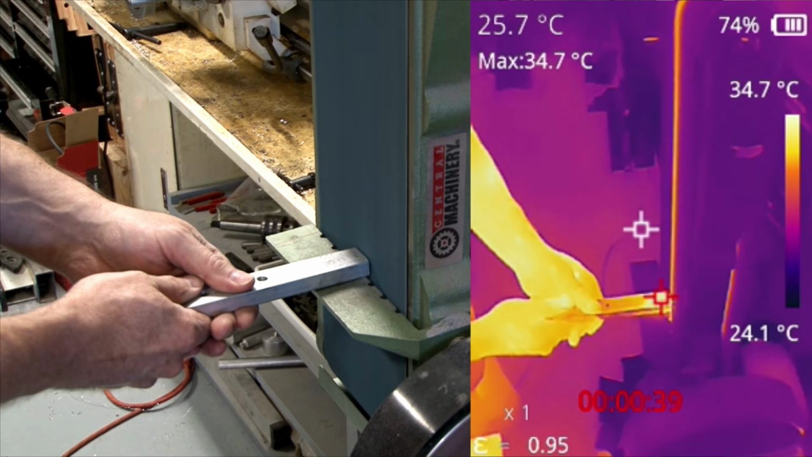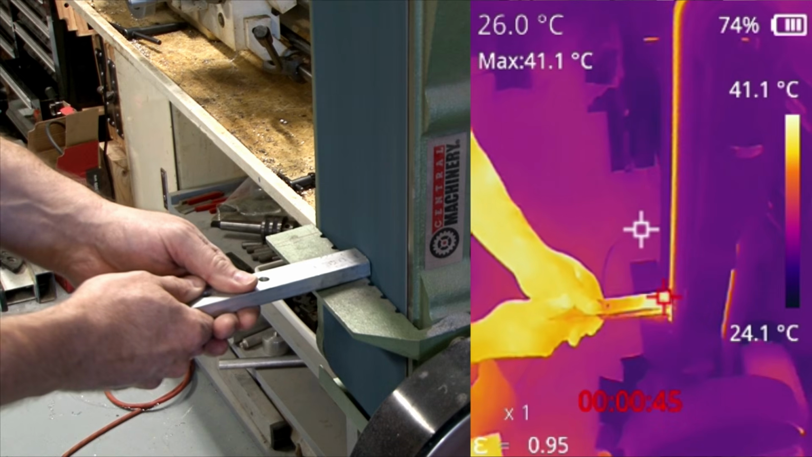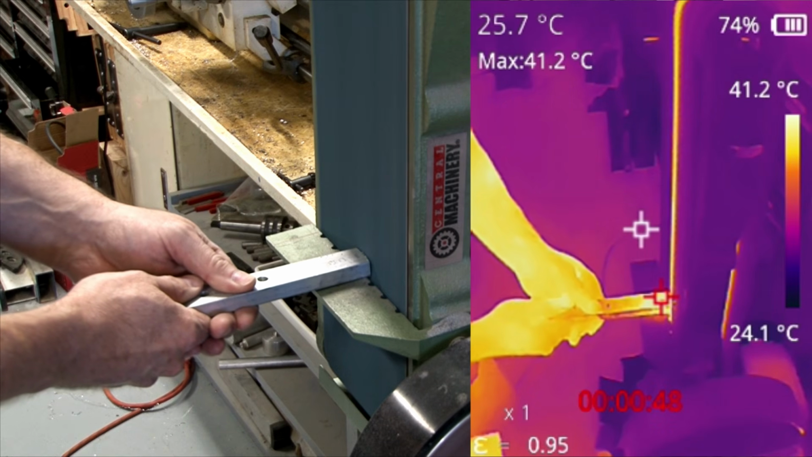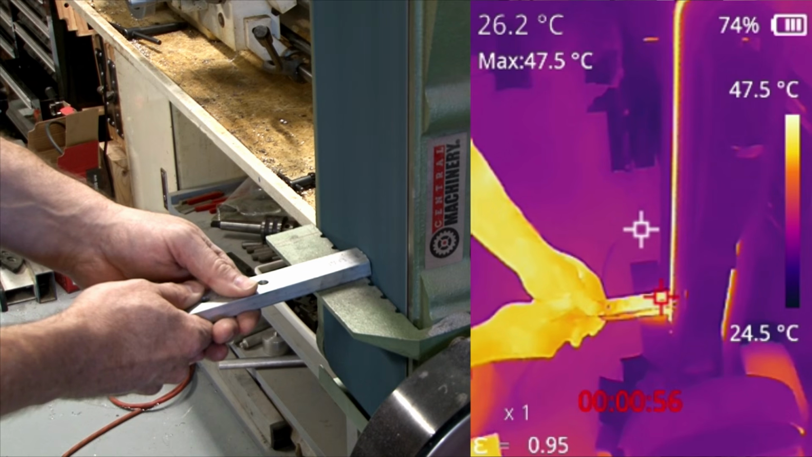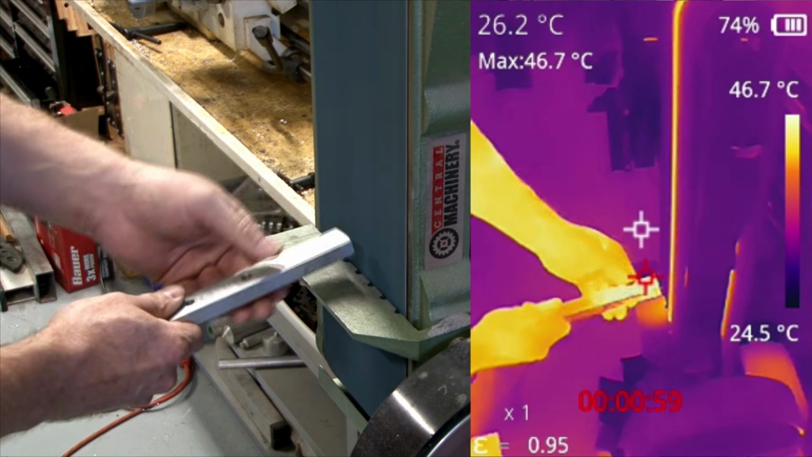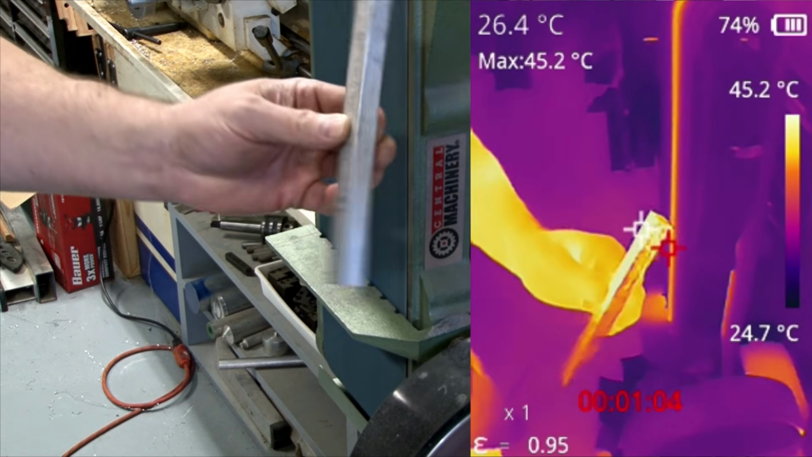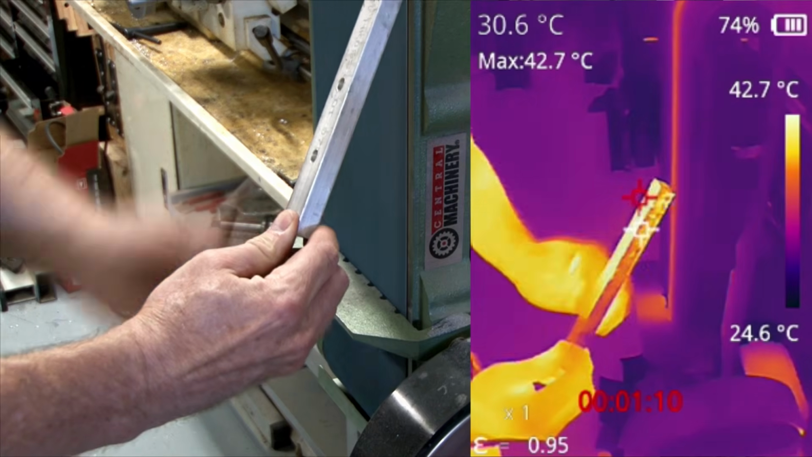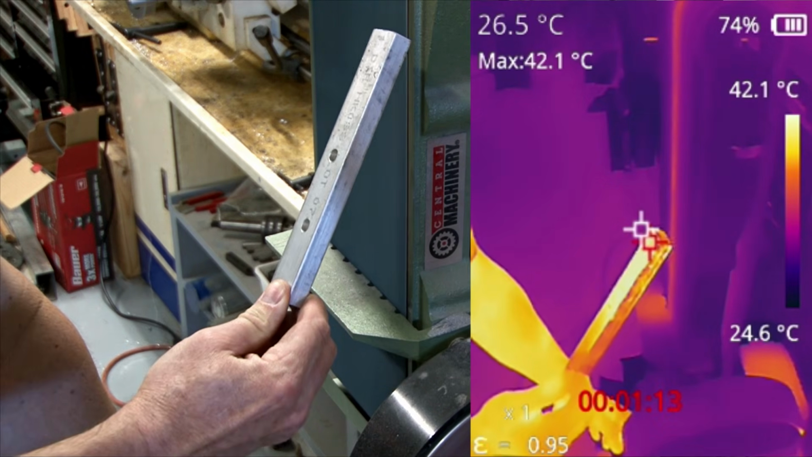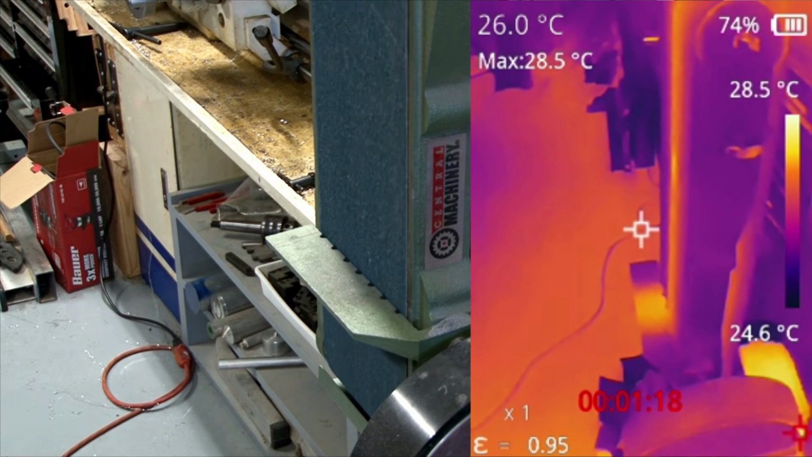The shavings are a little too fine to see, but you'll see some other things happen. Like if you keep watching the motor in the back of it, that'll heat up. And then you can definitely see that's hotter than my hand by quite a bit. There we go. And even underneath the part in that little ledge where it holds the aluminum, you can see it absorbed heat into that too. And again, you can see the heat gradient through the aluminum bar. And you can really see the motor in the back of the belt sander heated up.